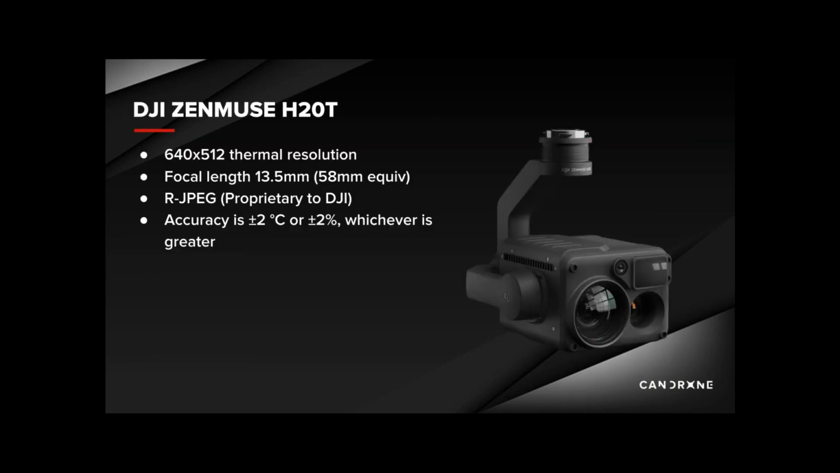Looking at the H20 series camera, apart from the standard RGB, laser rangefinder and zoom features, we're here today for the H20T camera specifically.